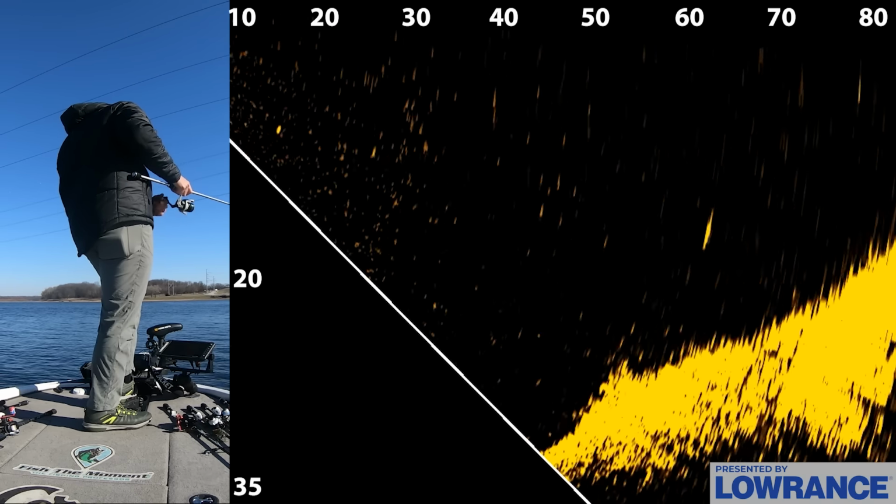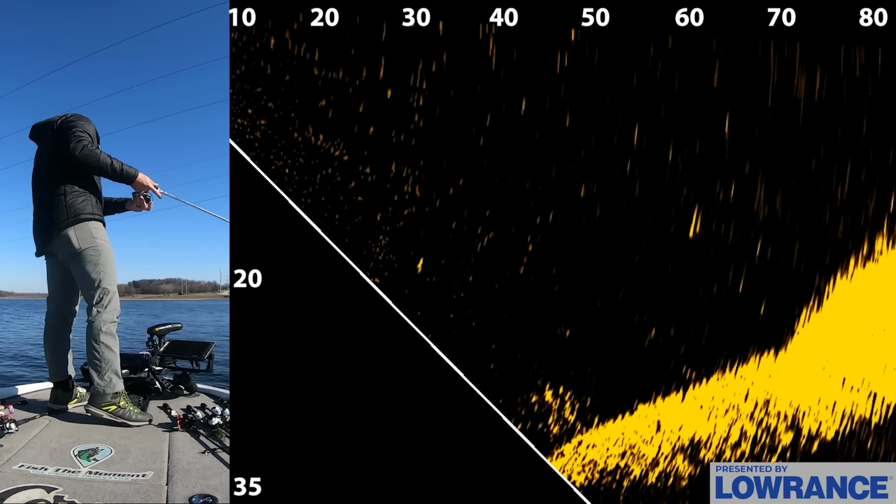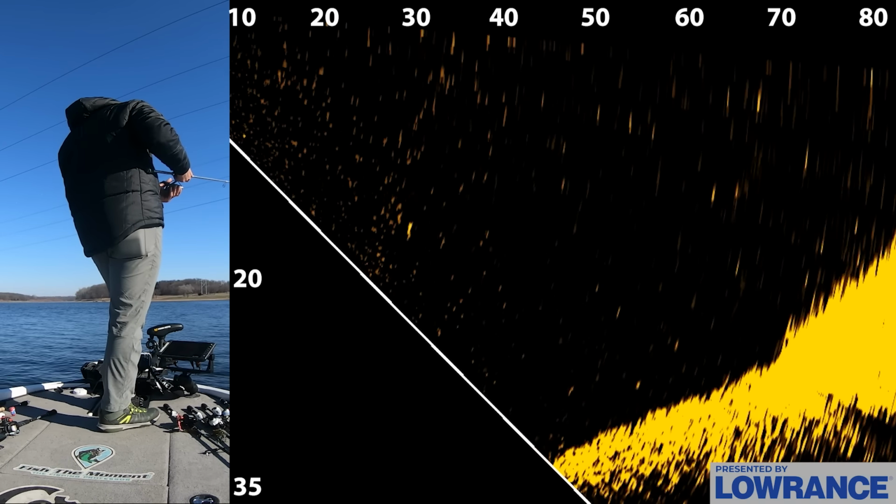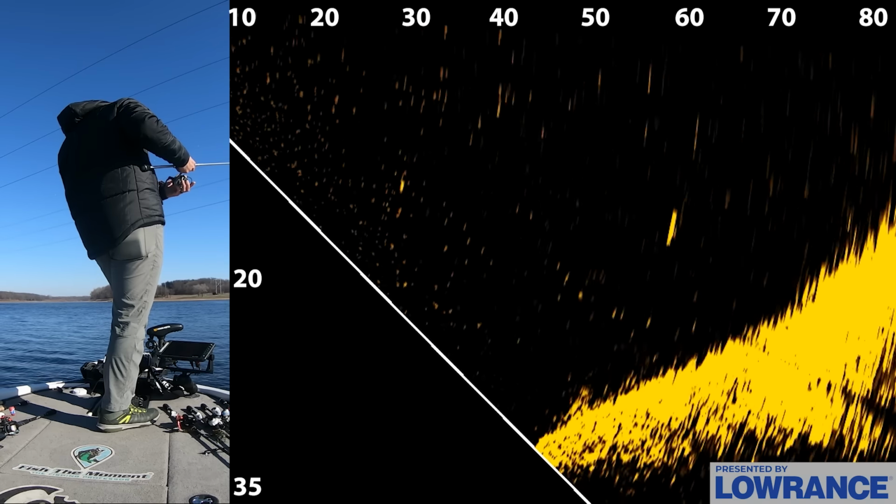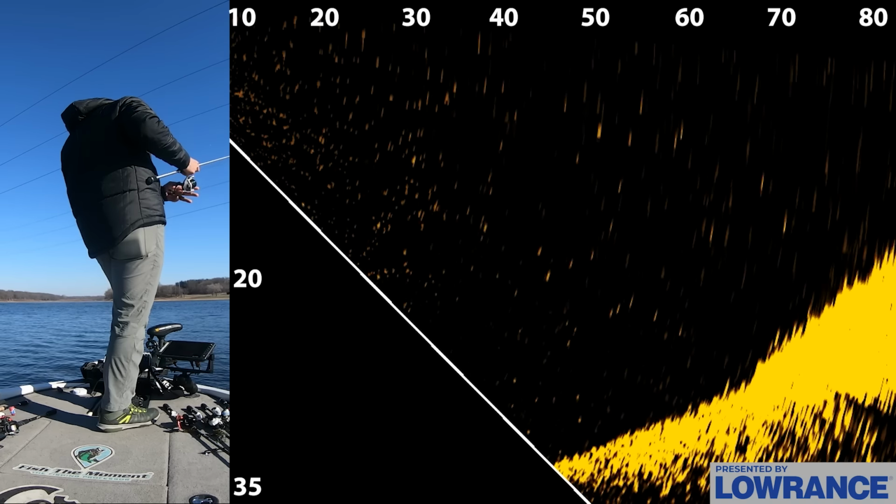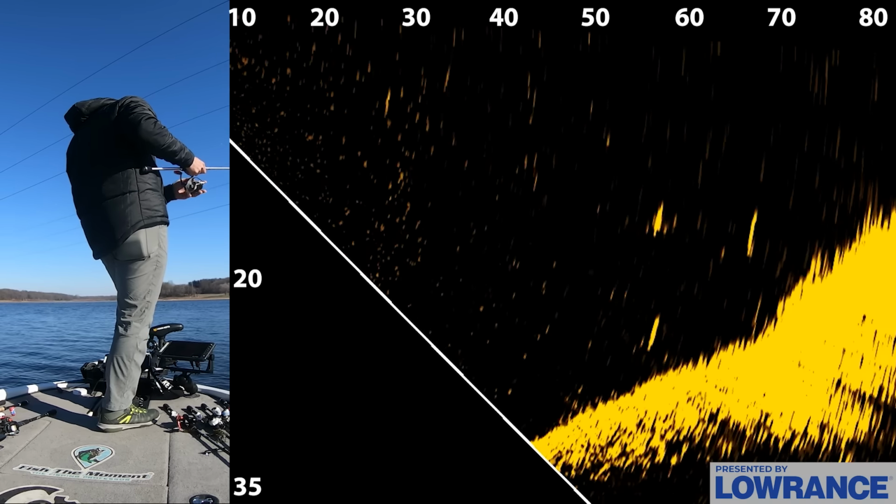You can see the fish pretty clearly. The only thing I did on my settings is I just pumped up the sensitivity past default a little bit higher just to get a little bit better picture and see my bait a little bit better. That's all I really did though, just pump the sensitivity up. There's really not that many settings on it, so it's kind of nice because it's pretty much plug it in and go, which is nice.